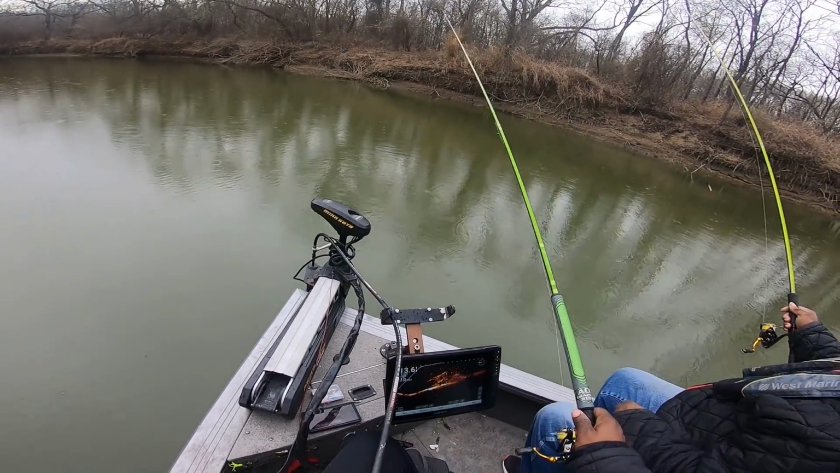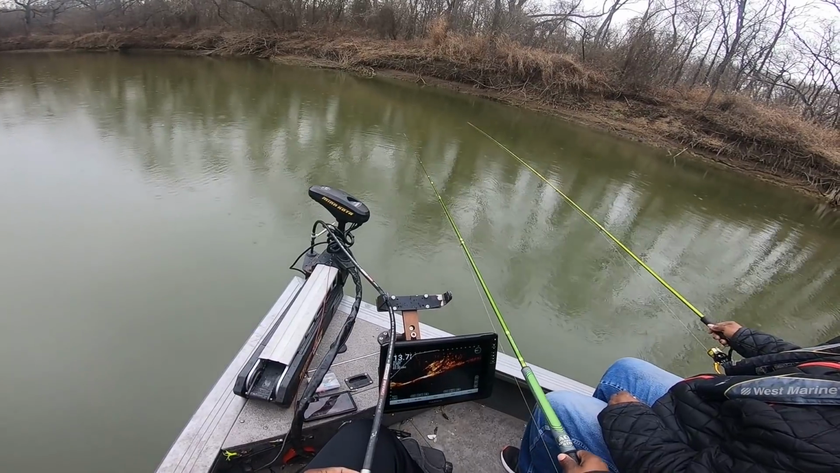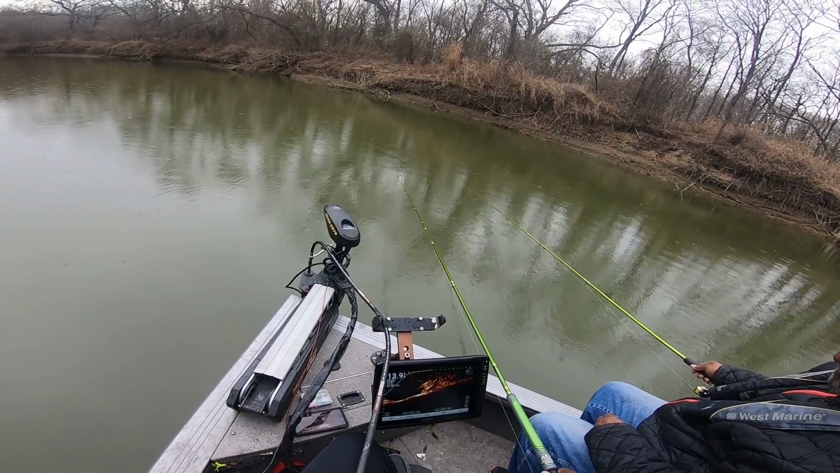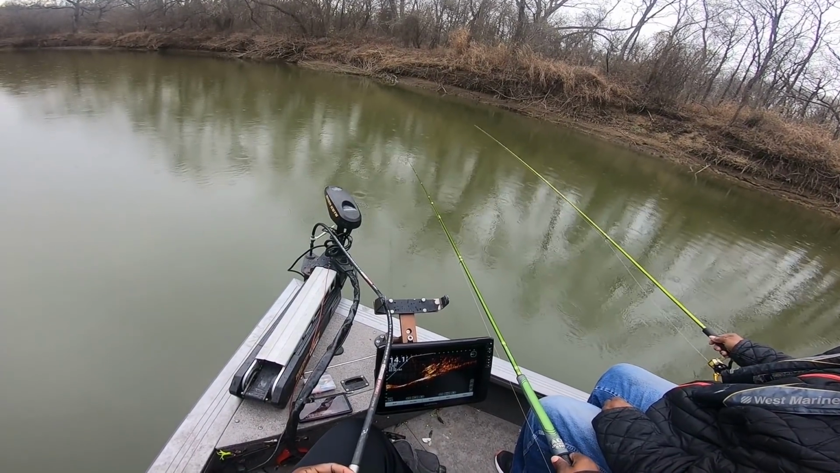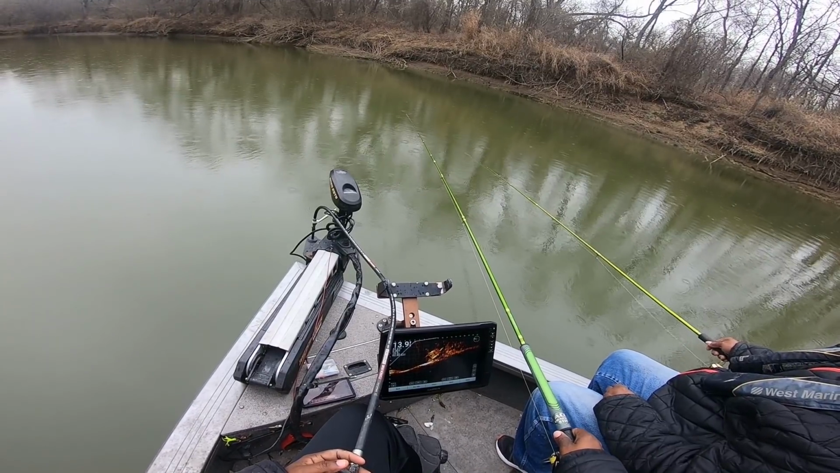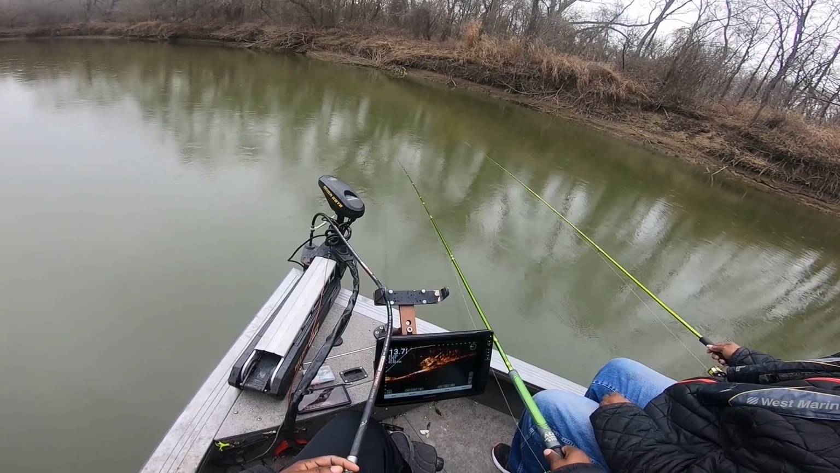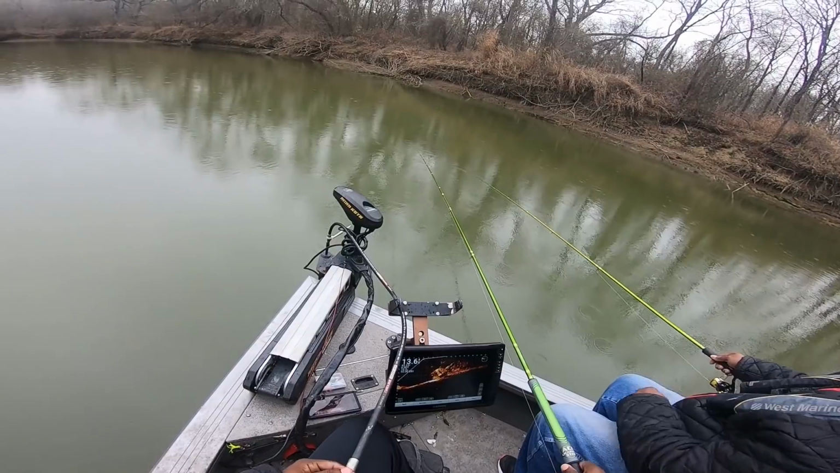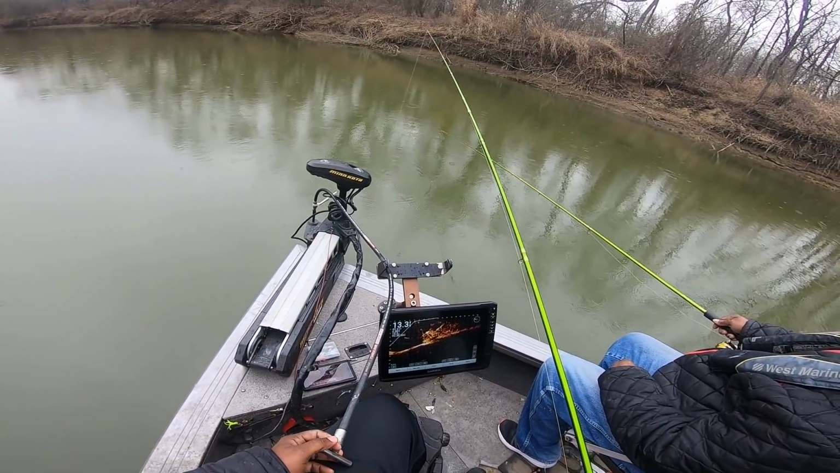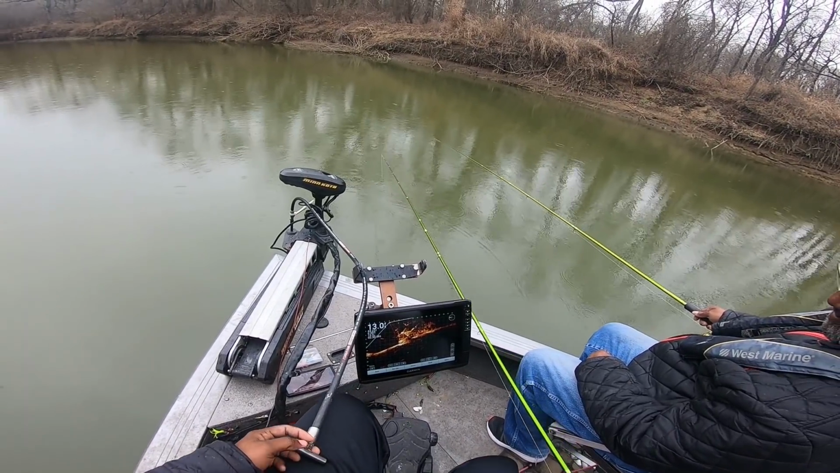Barometric pressure. When it rains, barometric pressure starts falling. Water is cold, so I'm expecting to use a slower approach, not working that jig a whole lot. And as I can see, for as many fish as are in there, nothing is biting already. We're gonna take our time with these fish.